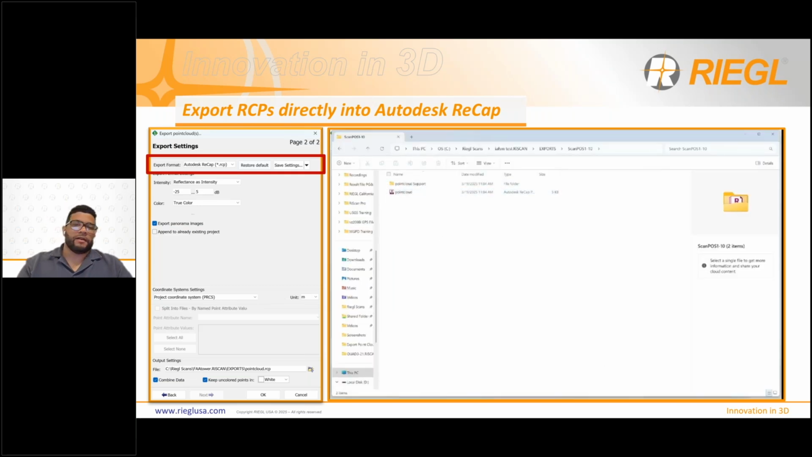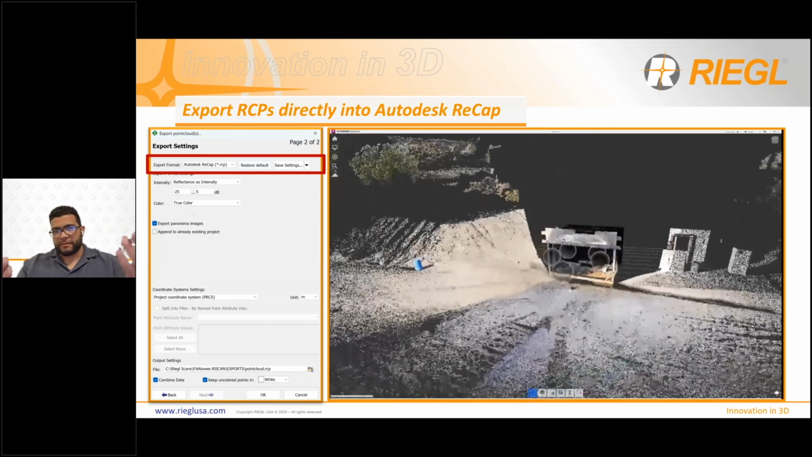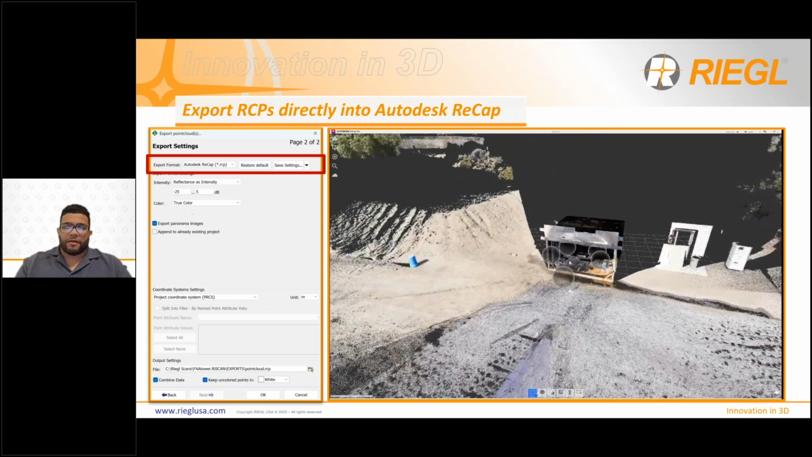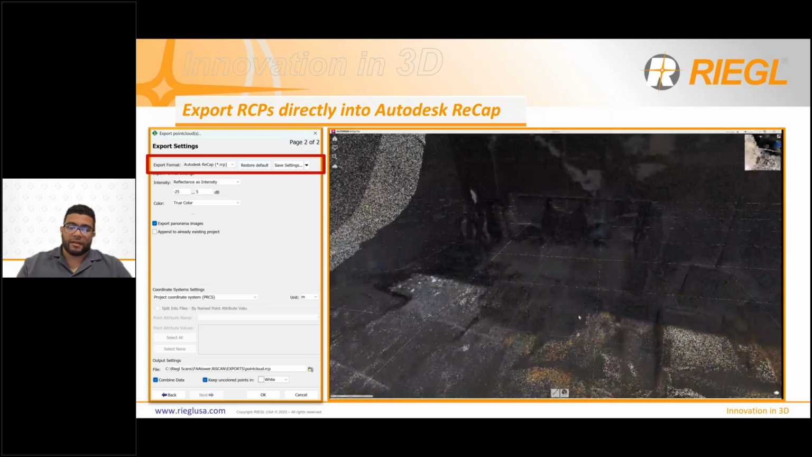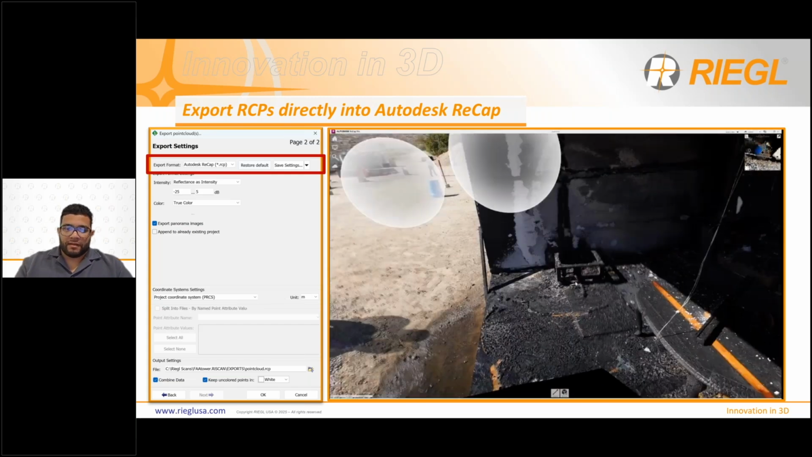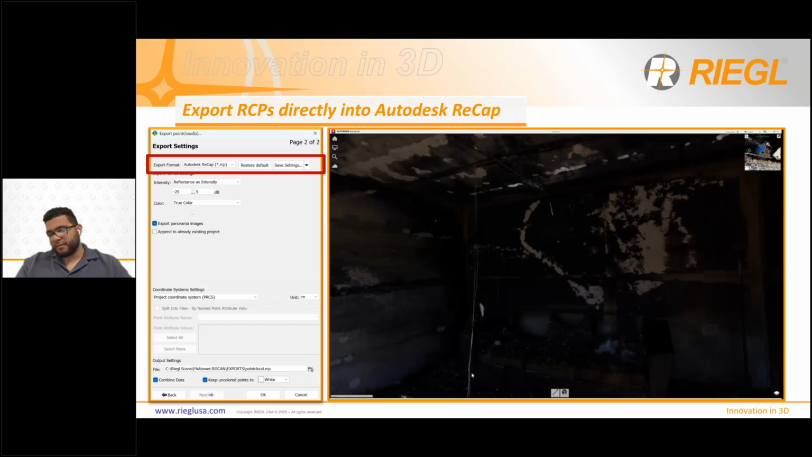You have the RCP file, then the support document, and then opening up the RCP file, you're in ReCap now, and all of the tools available in ReCap are there for you. You can click into the bubble views. You can see your panoramas for perspectives. I mean, all of the tools that are in ReCap are just now available.